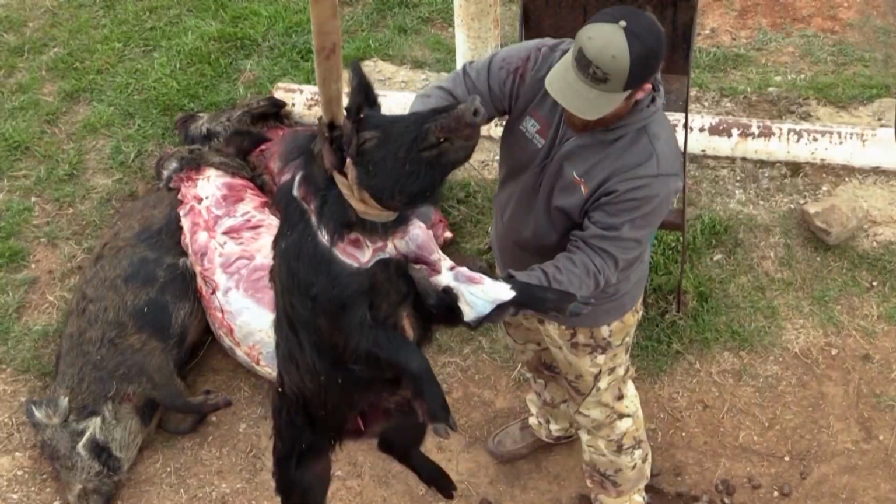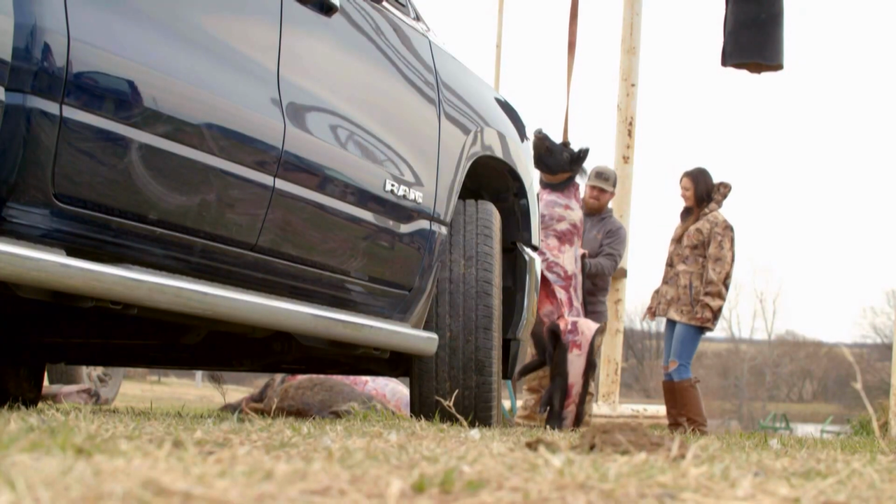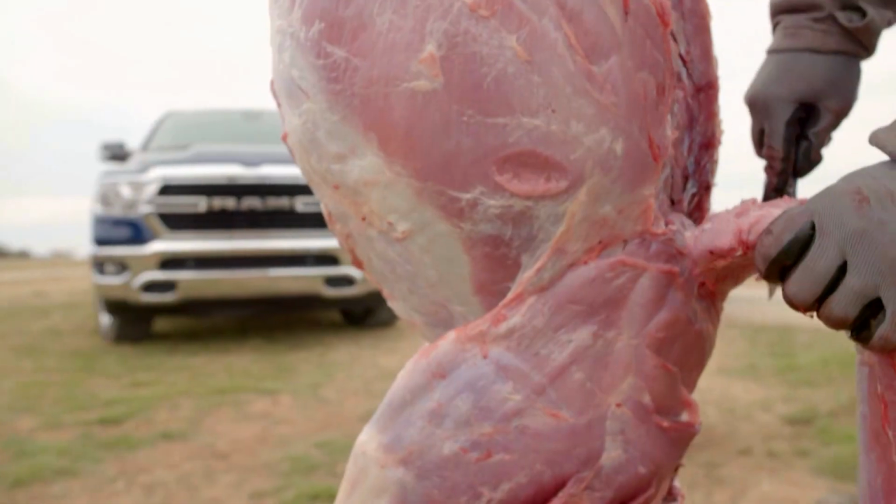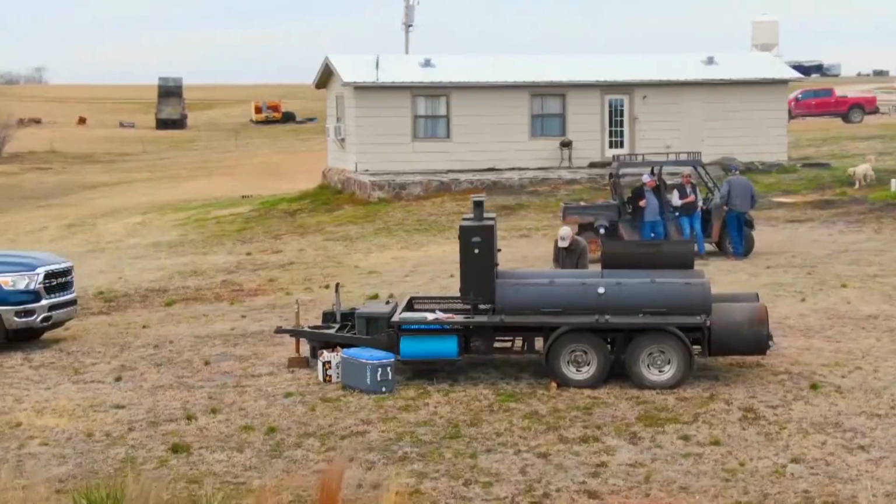And what was left behind was a mountain of pork, a great bounty of bacon, if you will. The farm-to-table movement is on the rise in the culinary industry, and likewise the market for feral pork is growing.